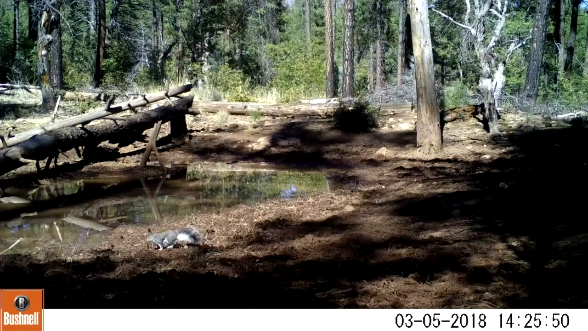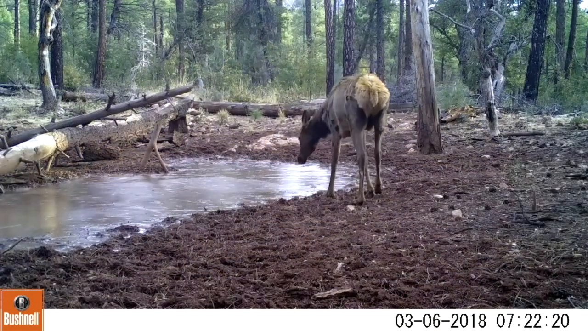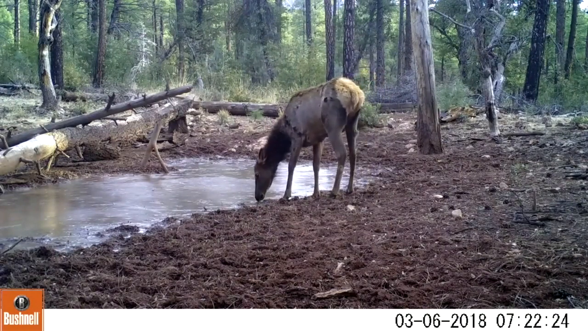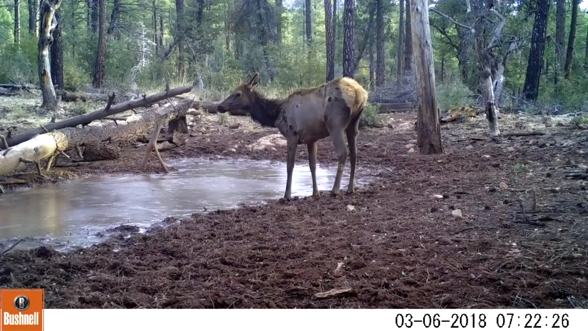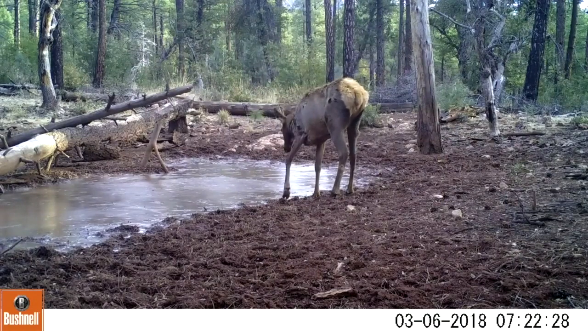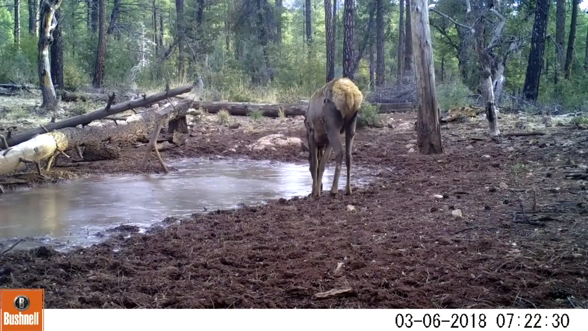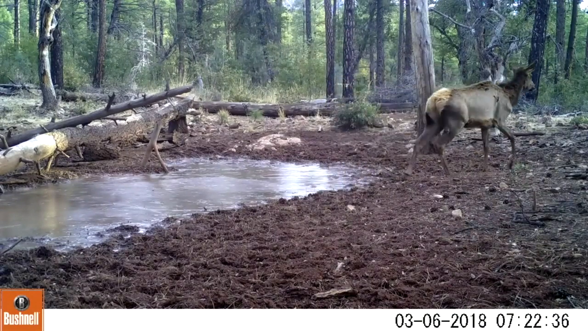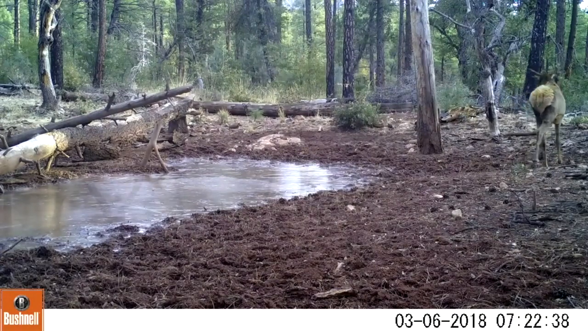Here we have a squirrel enjoying some refreshment in the water. You would have noticed a bit of reflection. It was pretty clear, nothing had muddied up the water. And here we have some ice. This cow is coming in for water, but she's finding there's ice in it. They can stomp through this ice pretty easily if they want to.